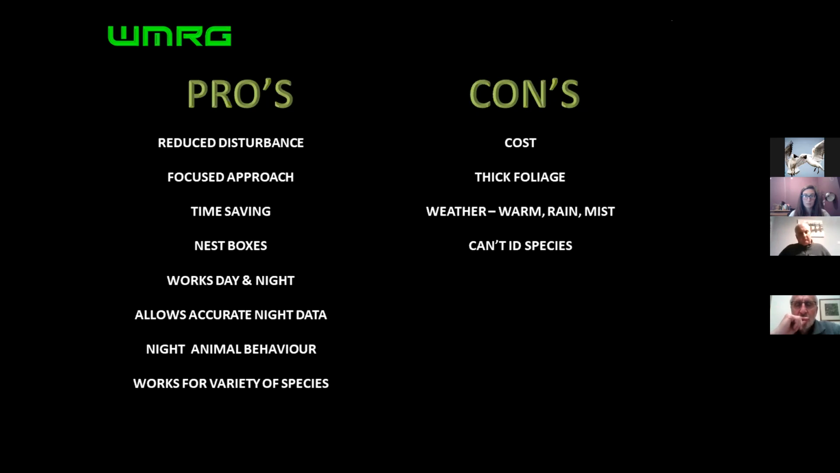Everyone was able to use it. Everyone was aware of how to use it, and it was worth it in the end, because of the data that it brings back, especially for those that have got specific interest in a certain species, like jack snipe or skylark like us. I think it outweighs the cost really.